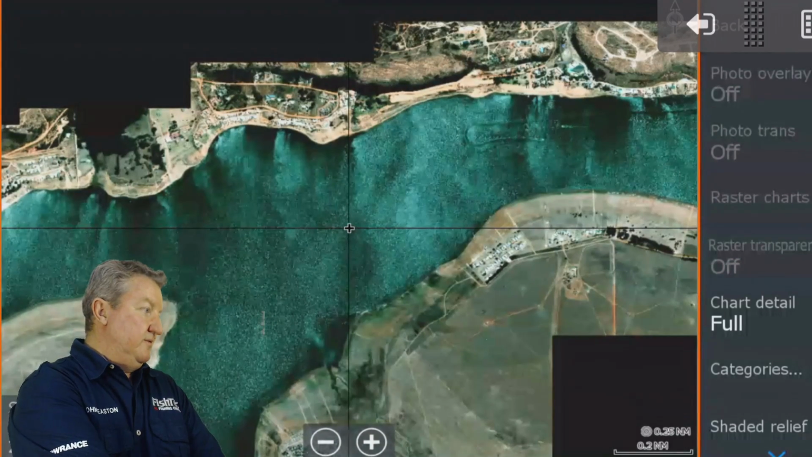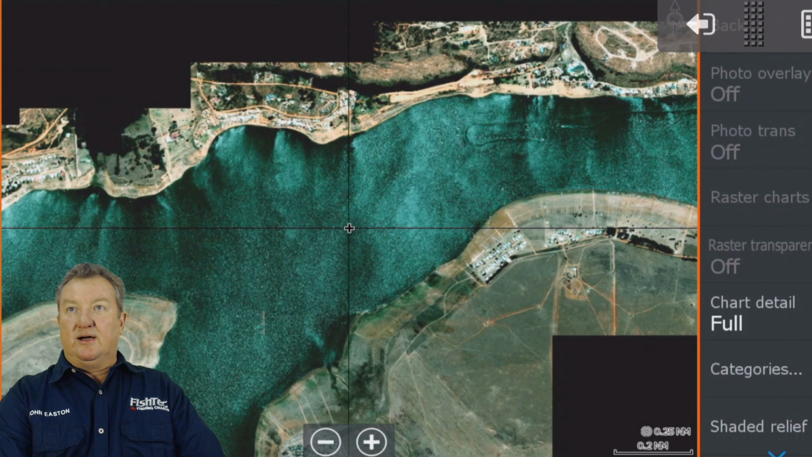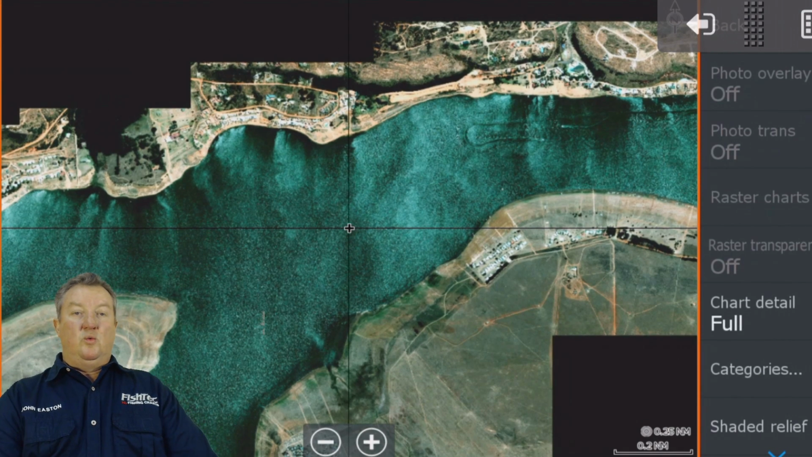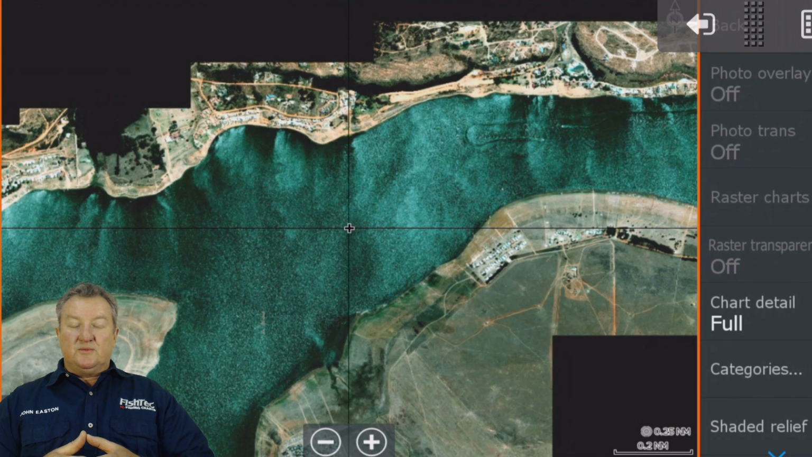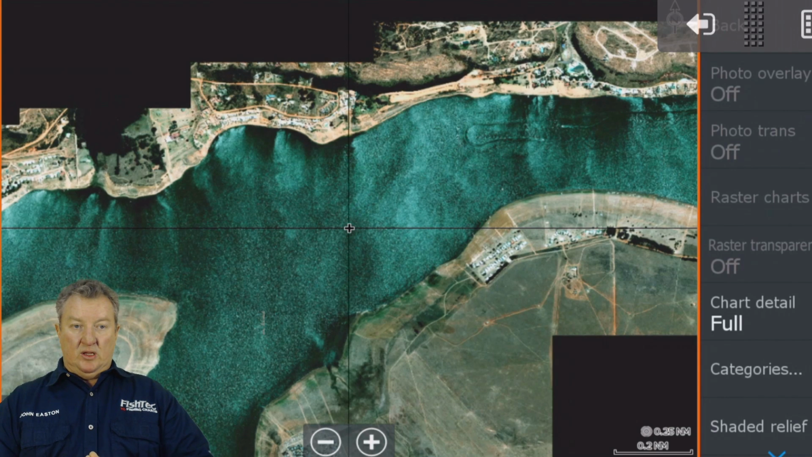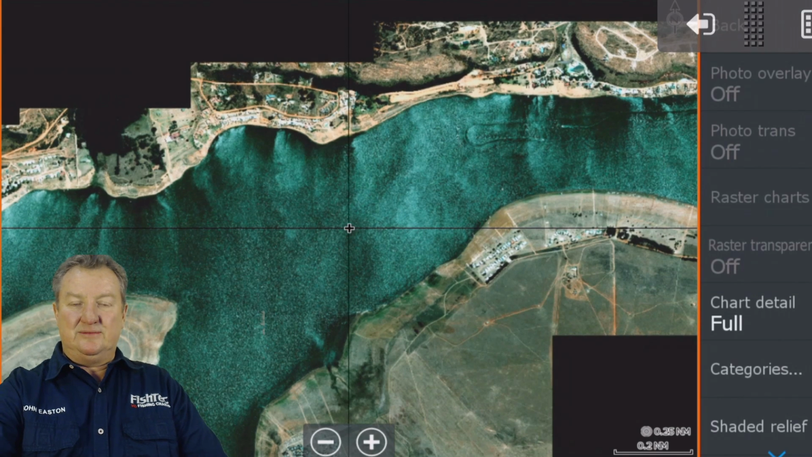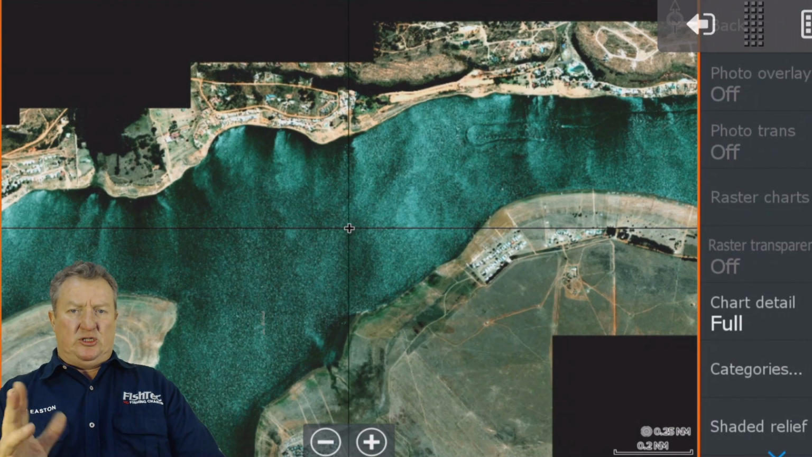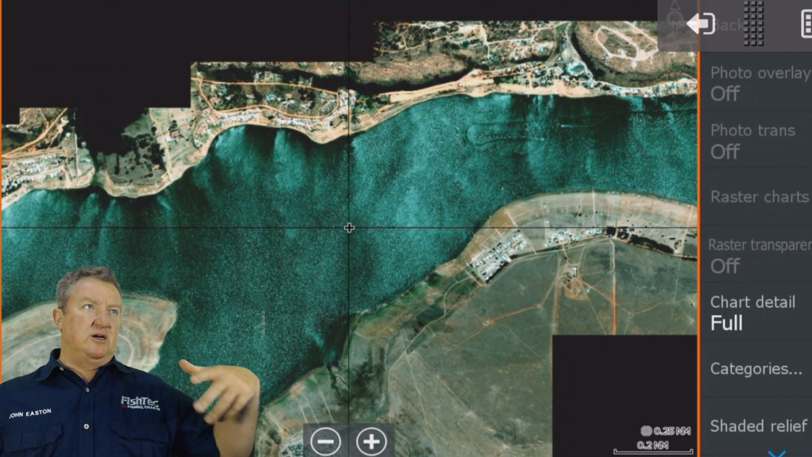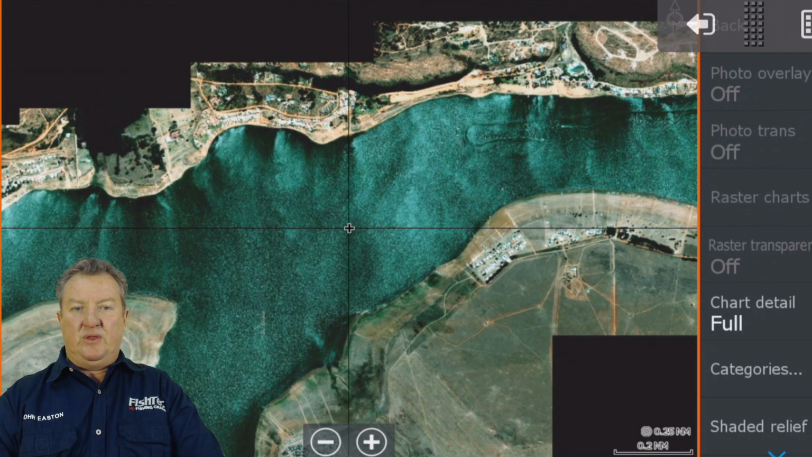Right, next thing we're going to be talking about. We're talking about GPS source and the 0.1 in particular. Guys, let's go. This is going to be a little bit tricky because I don't have a network set up here on my boat with the 0.1 and everything. So you're going to have to sort of bear with me here.